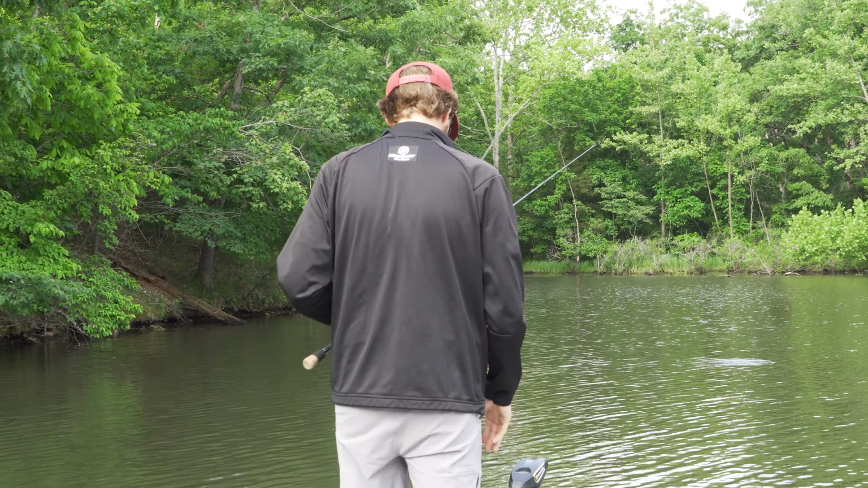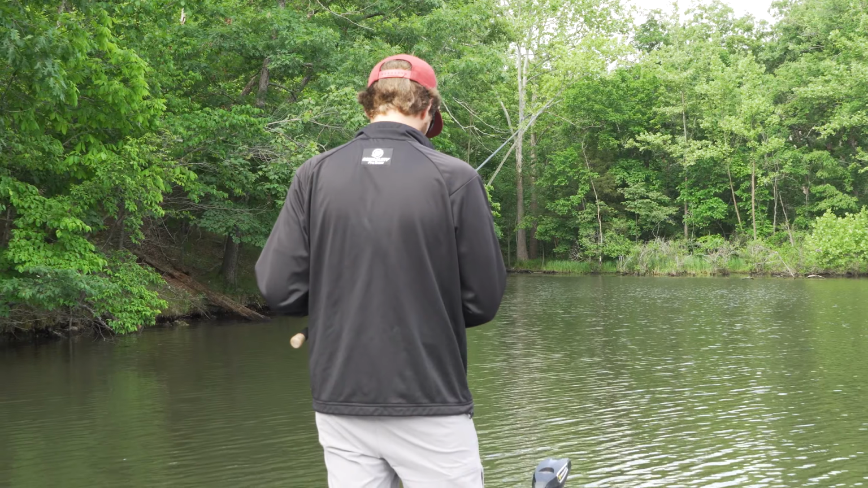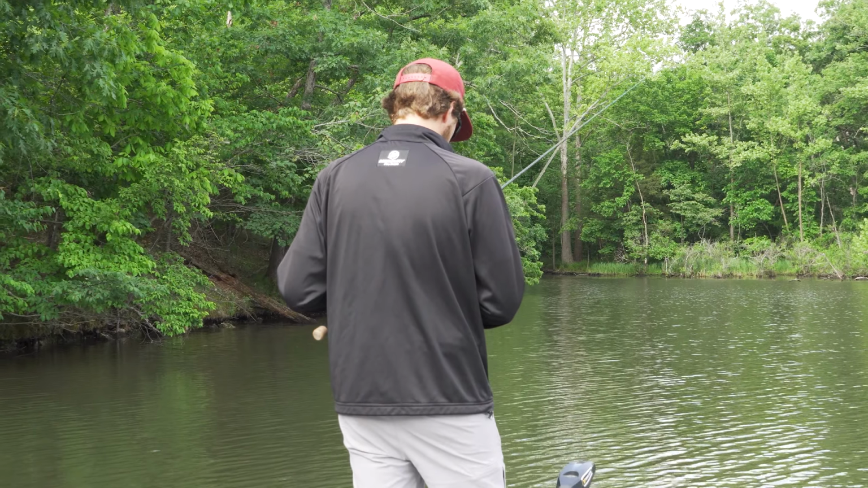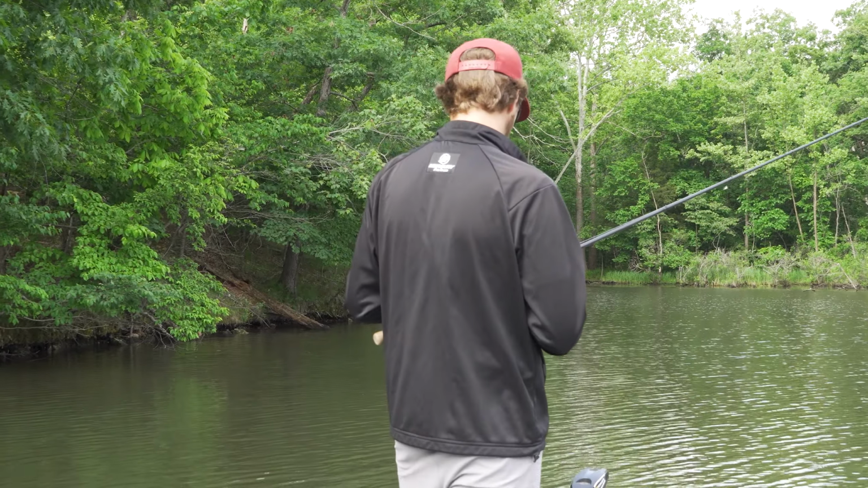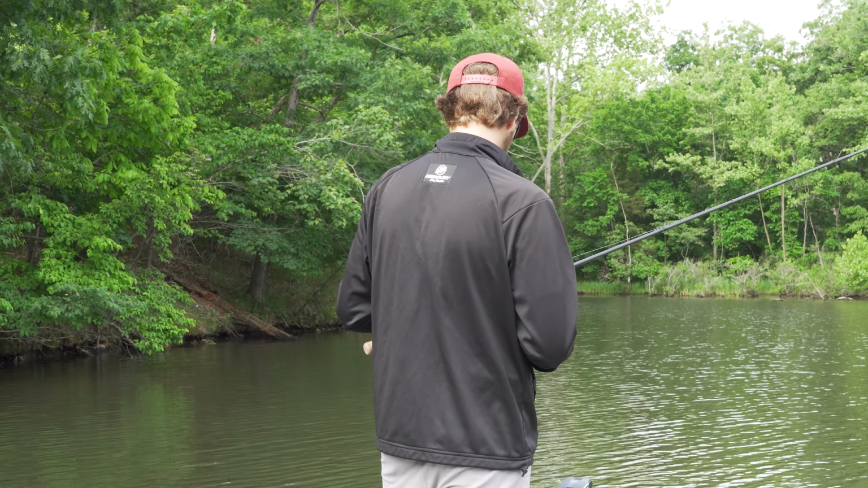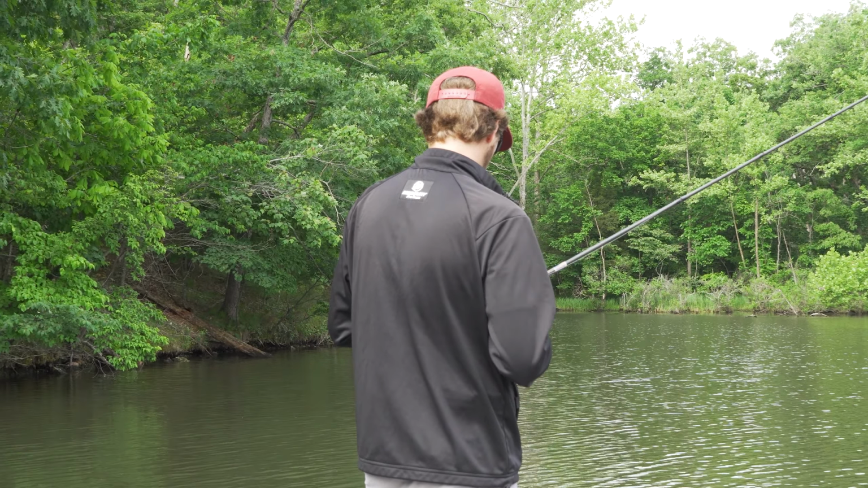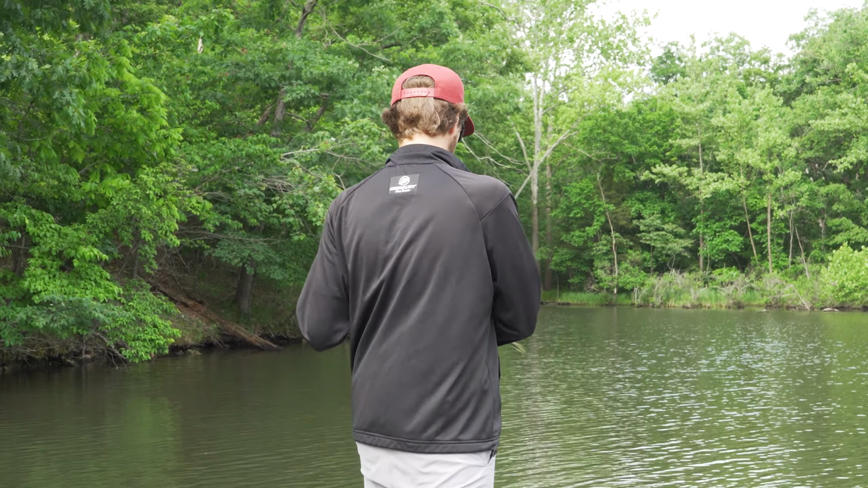So right now I'm throwing a green pumpkin Yamacraw, just something that's going to look like a bluegill or imitate the same deal. You can use a whole bunch of different craw or creature style baits. Really just a Texas rig that you can drag through real slow and fish for them. But I'll sit here for, you know, 5, 6, 7 minutes and just really pick it apart from a different angle, and just see if there's anything hanging around it that's ready to bite.